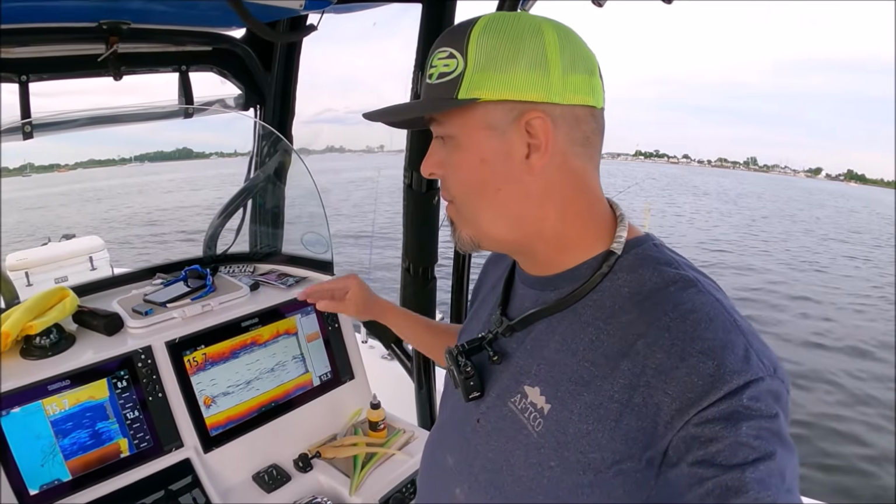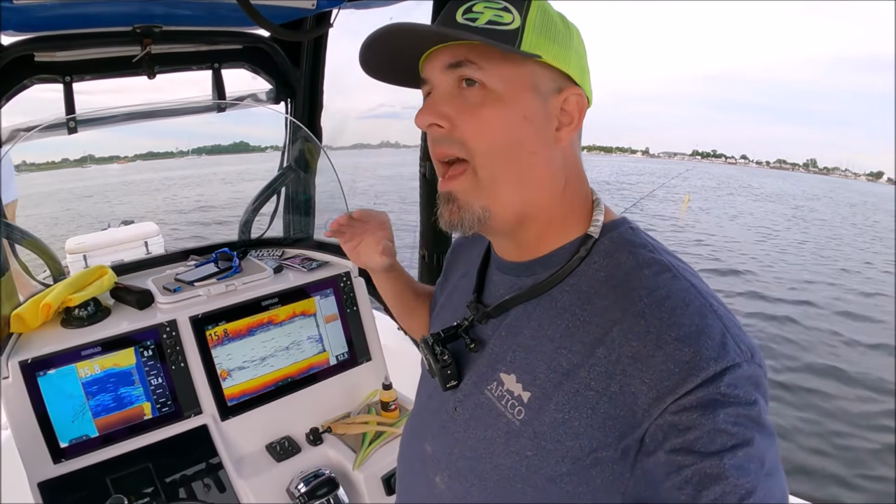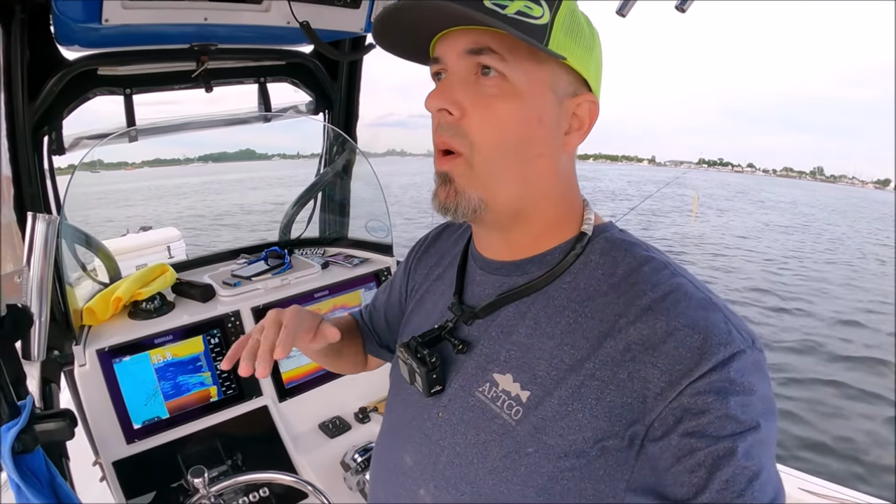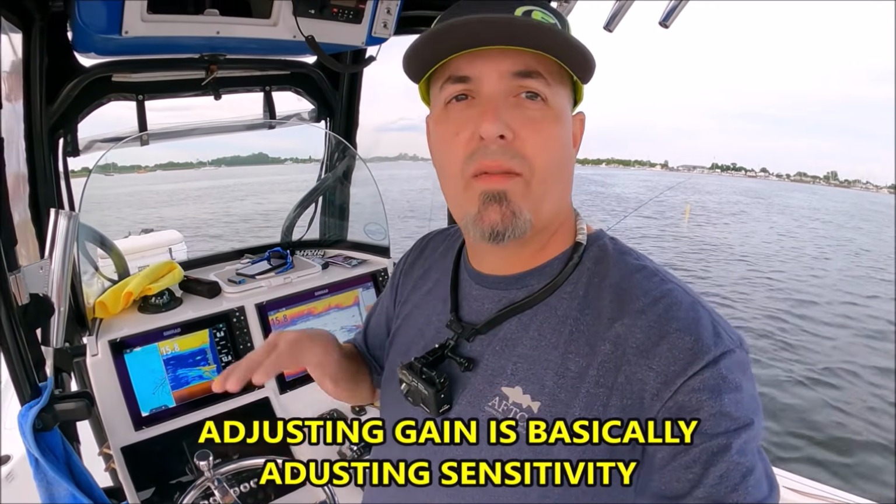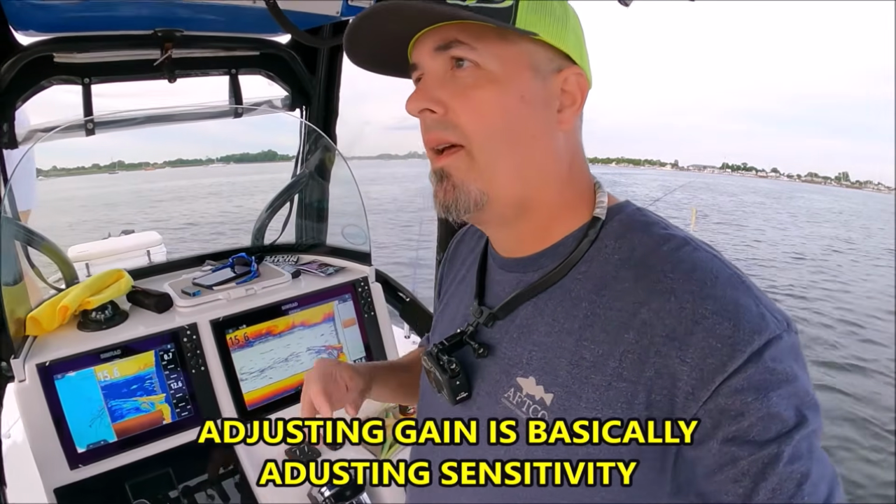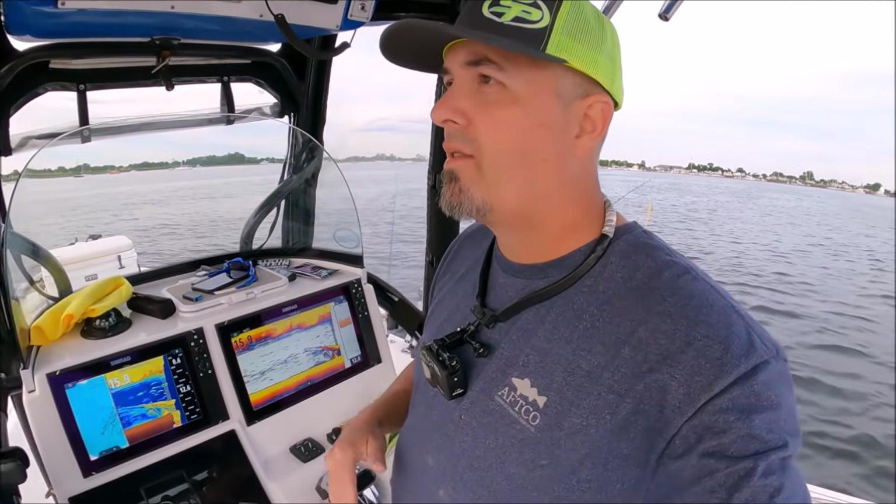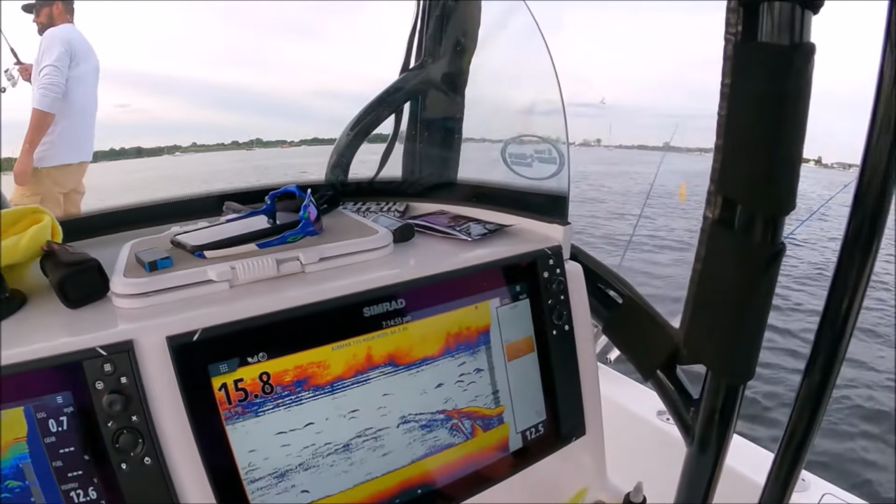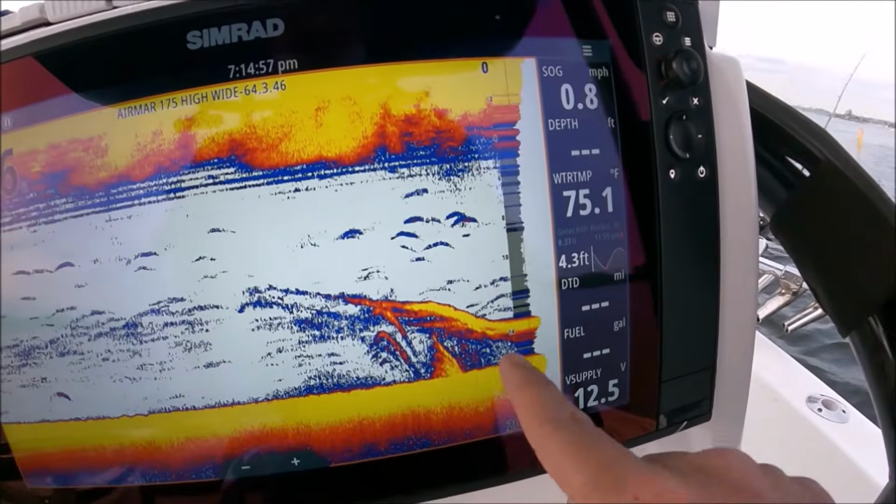What it does is it finds a medium, and then as you start riding, if the bottom comes up, you obviously need less energy because you're in shallow water, your pings and the beam are traveling less of a distance, you don't need as much power. So in shallow water it reduces the gain slightly, and in deeper water it increases it. So it's not like the old auto. This auto is good. I leave it auto almost all the time. Okay, already marking some fish.